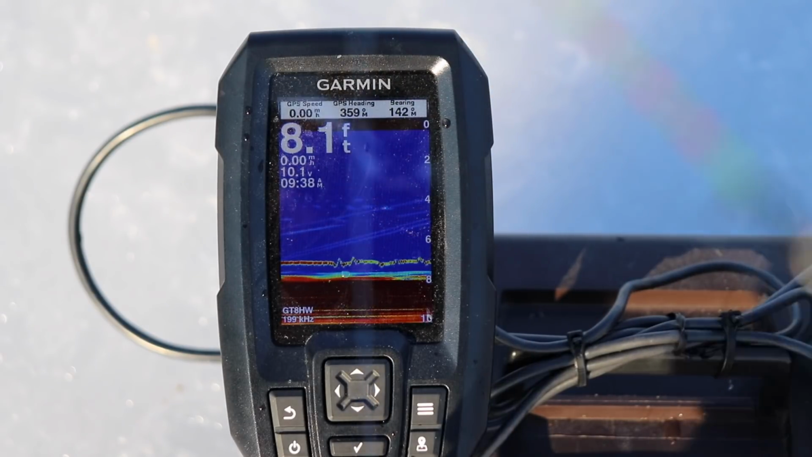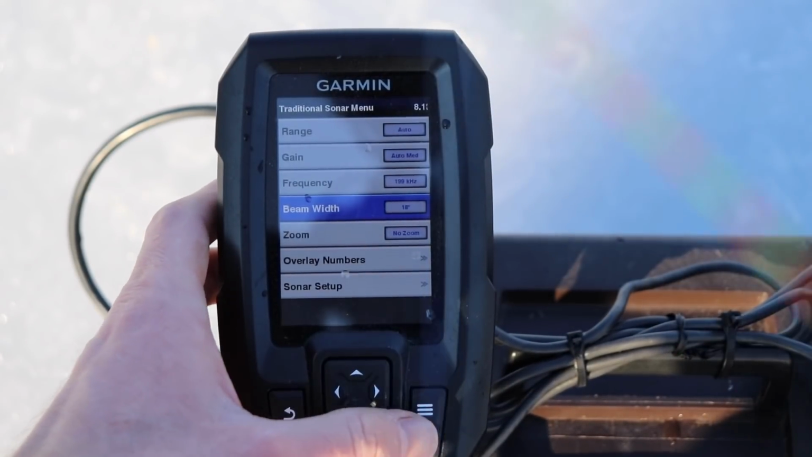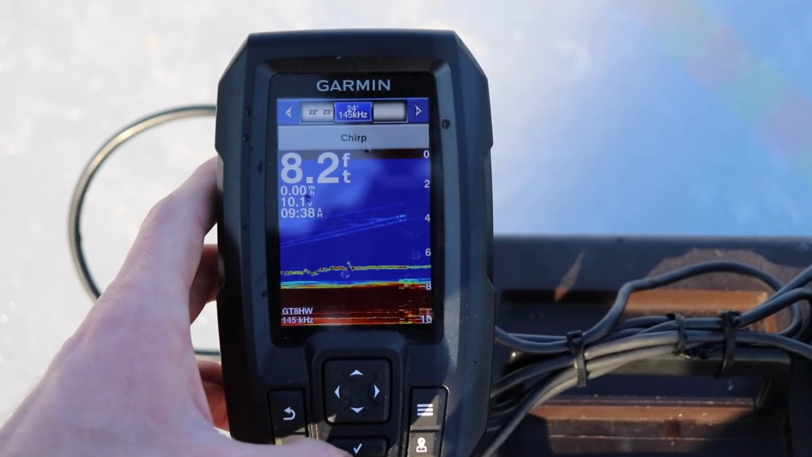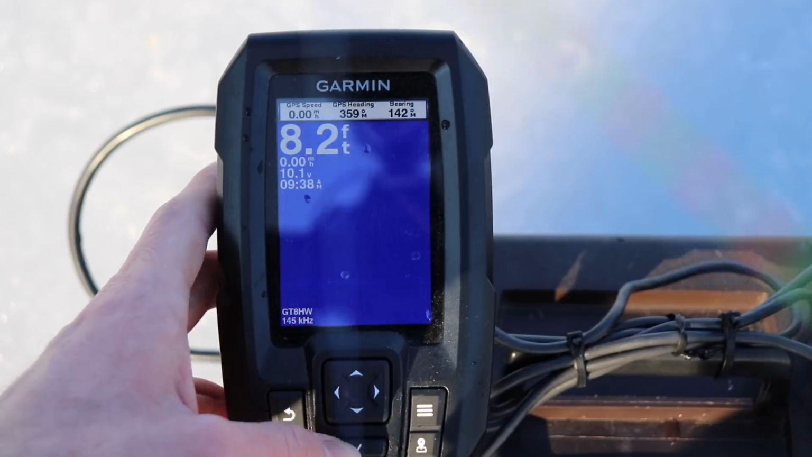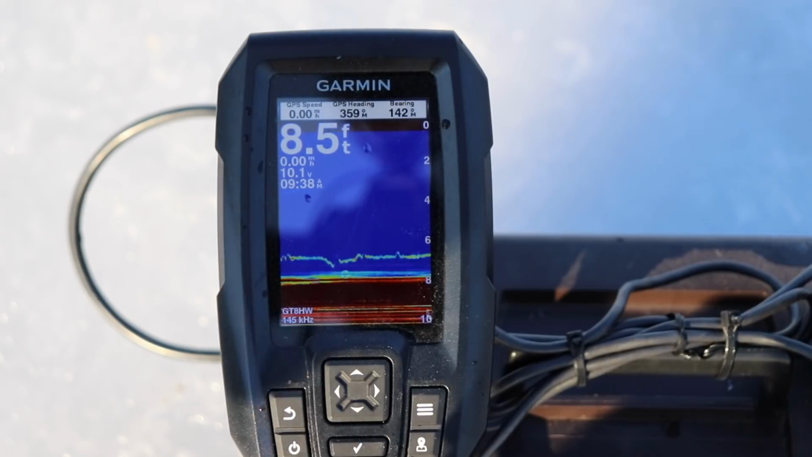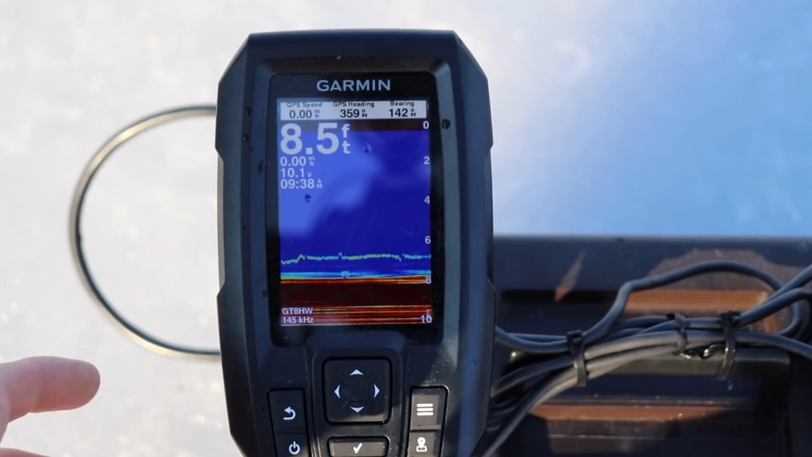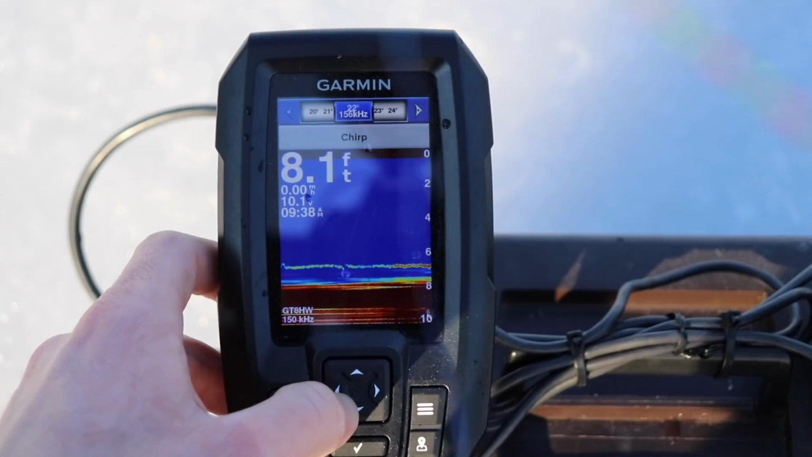Now we can see him right here. Now what if we change our cone angle while doing this? So let's change this to 24. And that's going to run us at 145 kilohertz. So basically that cone's just a little bit wider. But if I want to see more detail right where I'm at, I'm gonna shrink that down a touch because I don't want it so wide when I'm only in 8 feet of water.